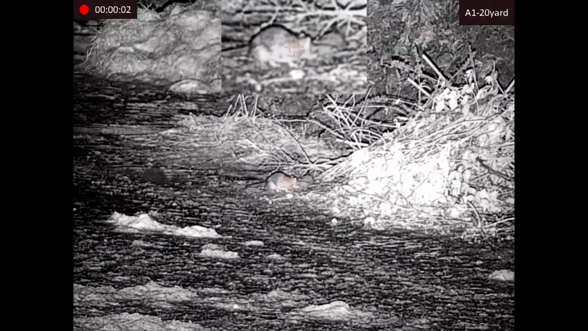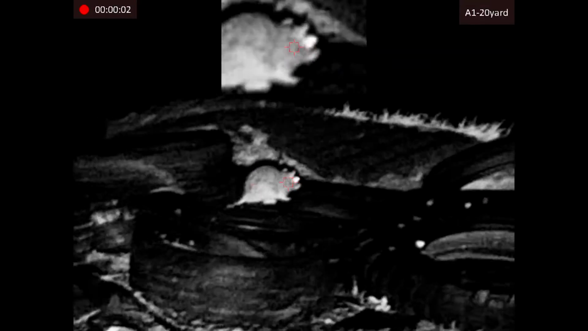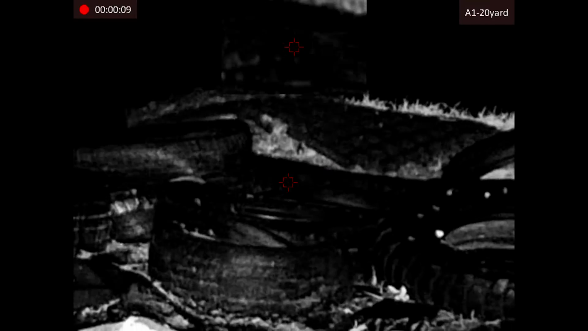Starting to look a bit further, I thought that the IR was starting to degrade a little bit, probably past 30-40 yards, but then I'd swap the battery out. Didn't have any of the telemetry on the screen. Swapped the battery out, and then it was back to business, booming again it was. So really happy with that at the moment.